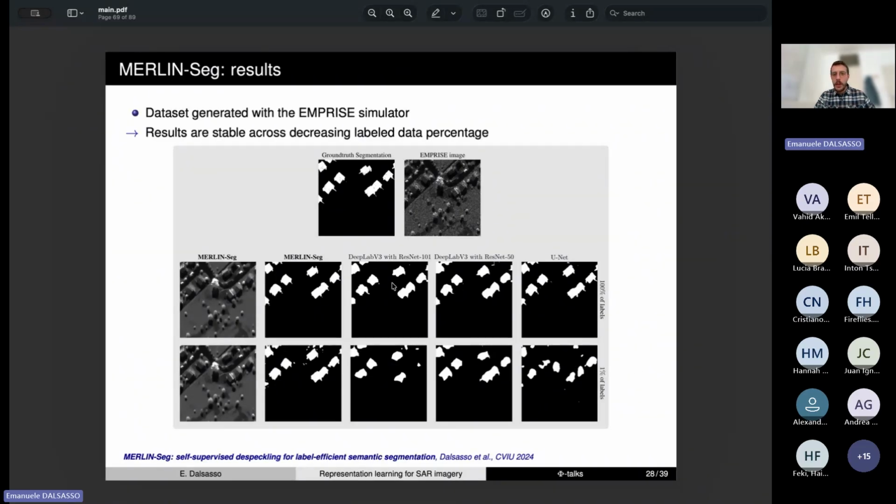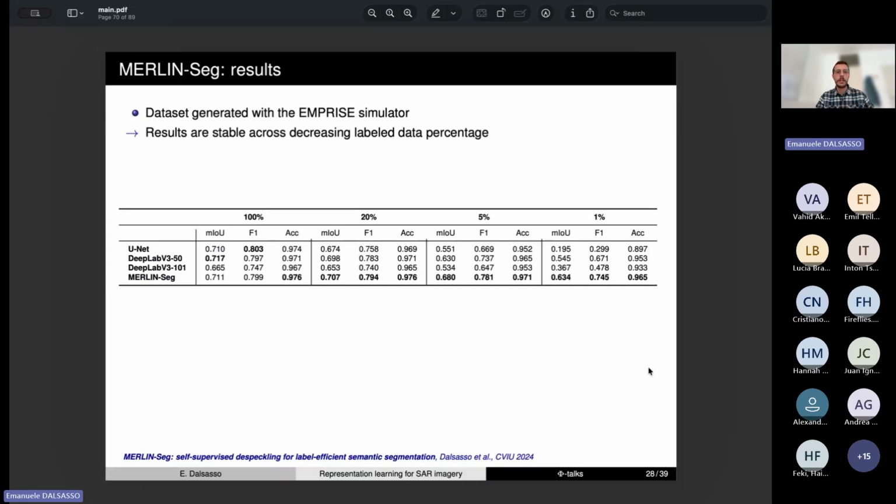And we see that the results are not stable as we reduce the number of labels. So it really shows that despeckling is a very efficient pretext task that can extract meaningful features for downstream applications. And we have also shown numerically that MERLIN seg is clearly the best when we have a few labeled samples and a limited amount of labeled images.